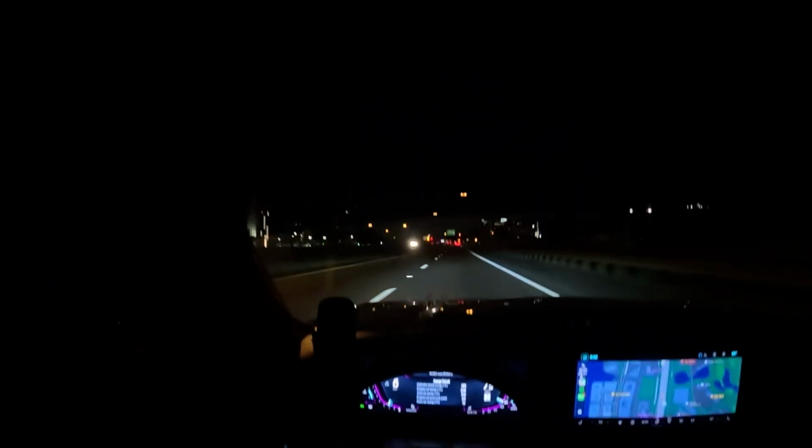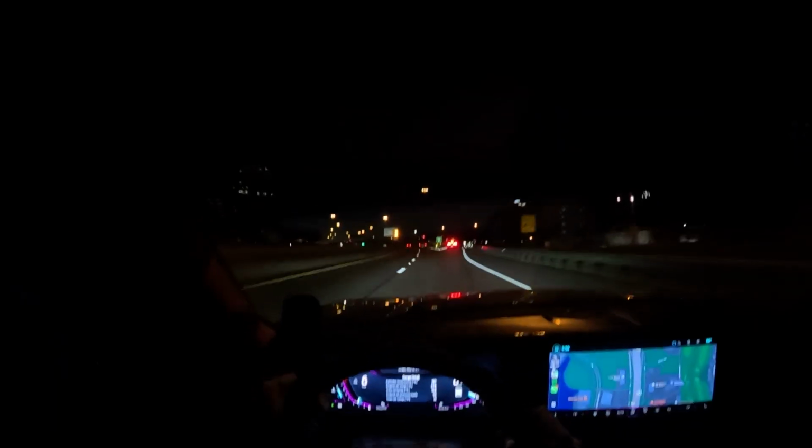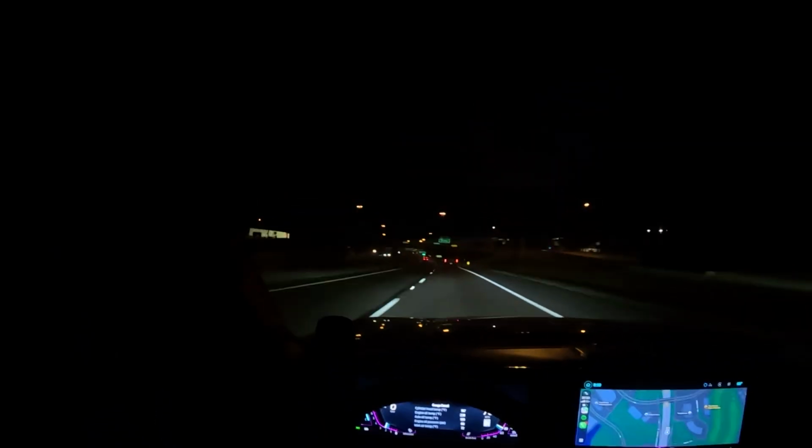Probably gonna have to roll the windows up on the highway because that was way too much wind noise. I was gonna go the other way on this highway, but this will take us right into Dallas. And I still think there's some pretty cool scenes and some decent scenic driving here. It's so crazy to me that a full tank gets me 150 miles. Completely rude.